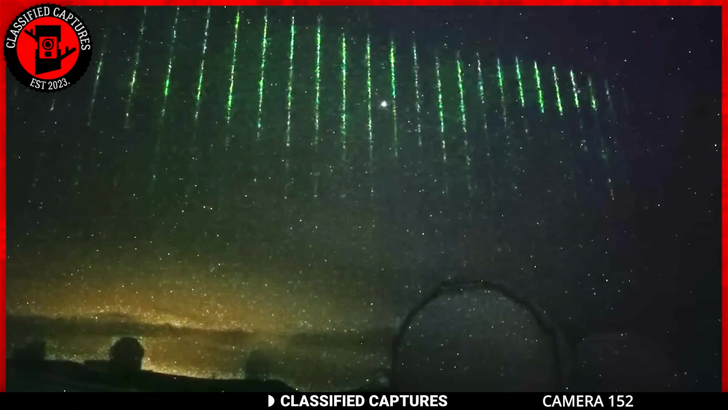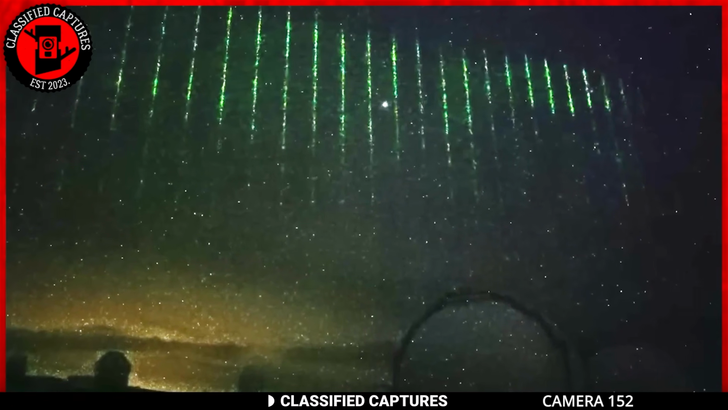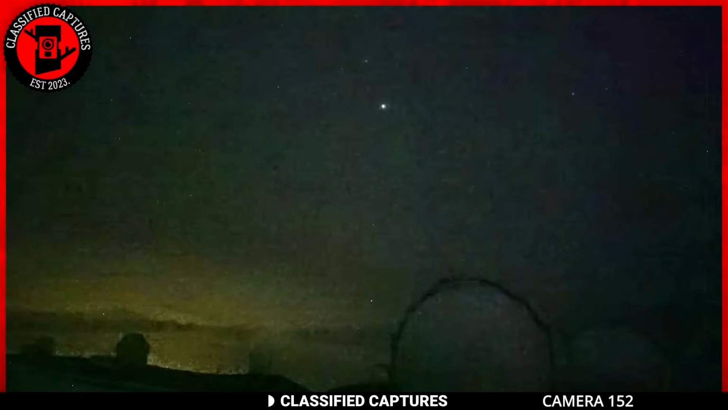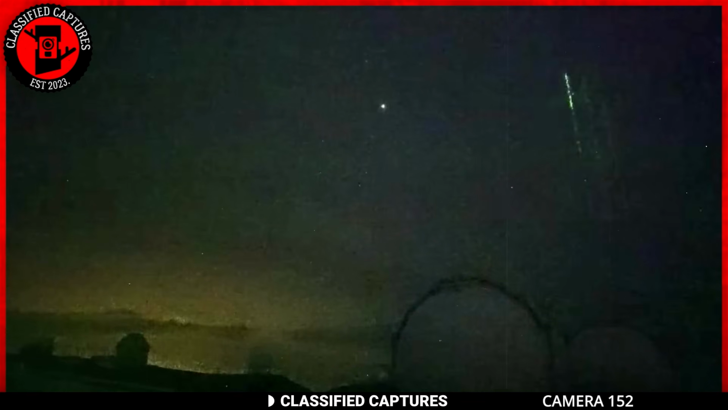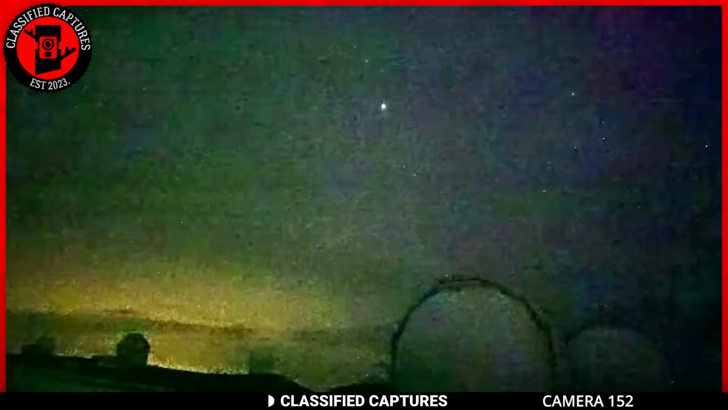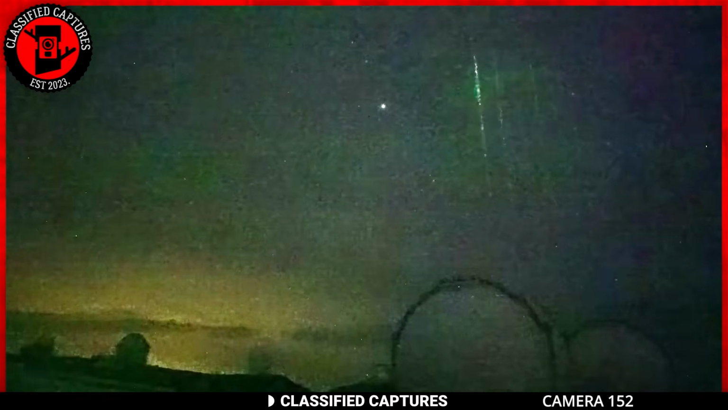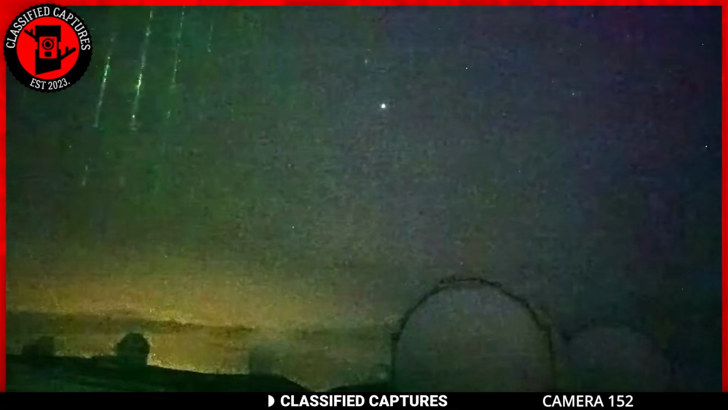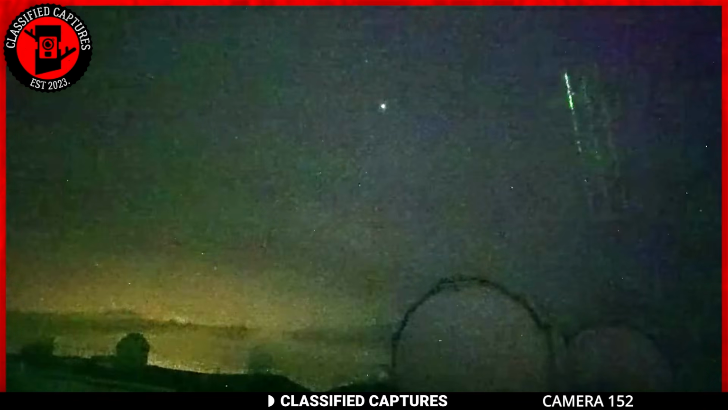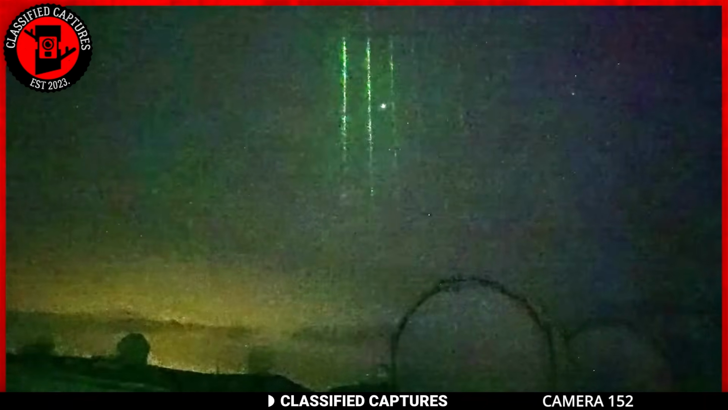While one type of light has been explained by experts to be a satellite launch into space, I doubt if that is the same explanation for this. These strange horizontal streaks of light were captured over Mauna Kea, an active volcano in Hawaii, on the 28th of January 2023. They looked like green lasers coming from the sky onto the Earth. Many who saw it saw a Matrix reference and didn't hesitate to point it out. And there seem to be several people who have made claims of seeing these lights before.